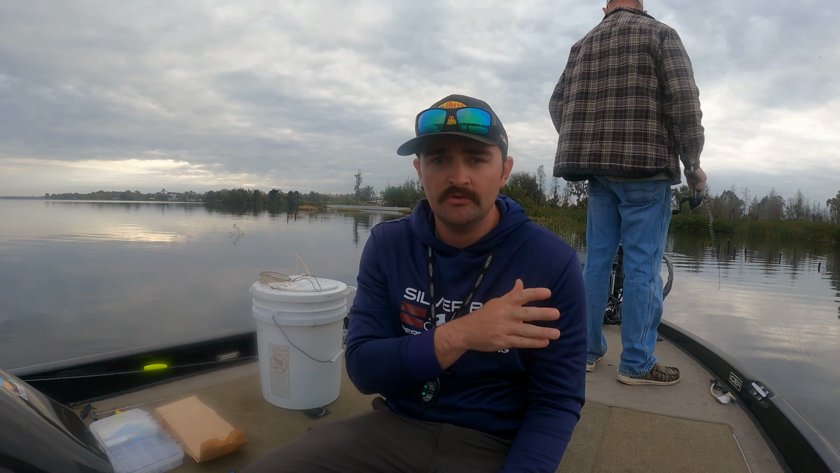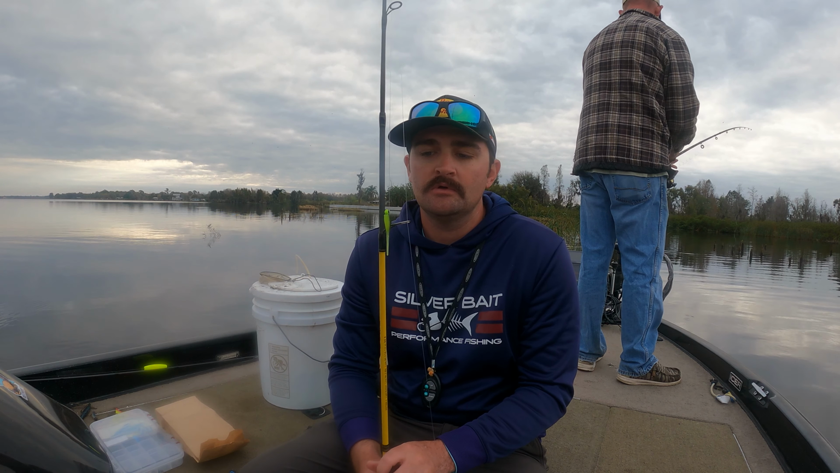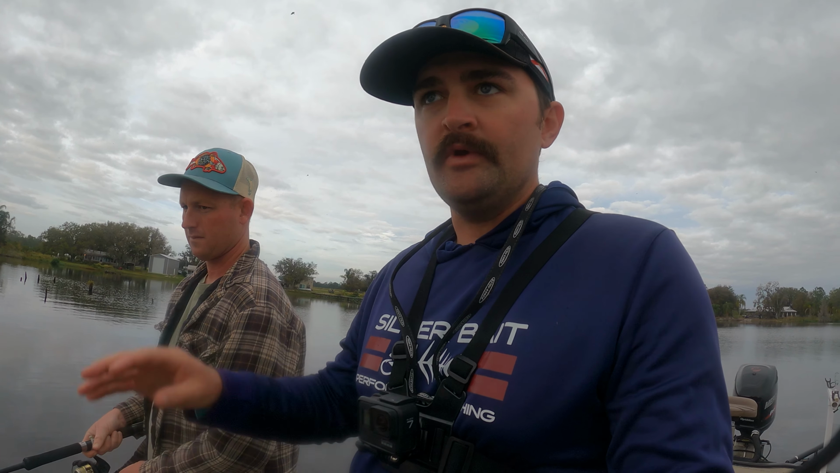But we're going to get to the front of the boat. I'm going to show you kind of how I set my graph up to get started and figure out how to use livescope. Alright, so to be honest with you, I don't know if there's fish here yet. We're just checking this area out before we go.